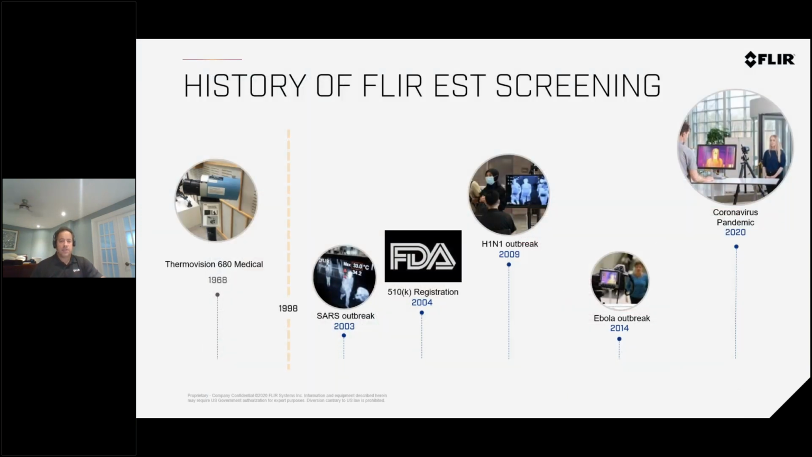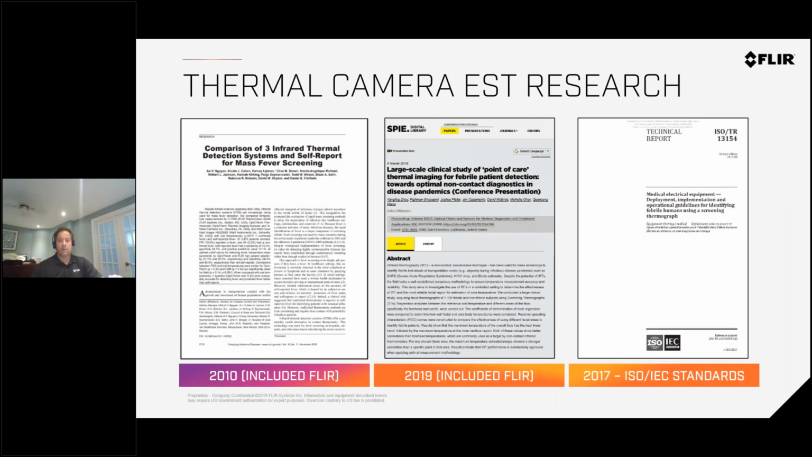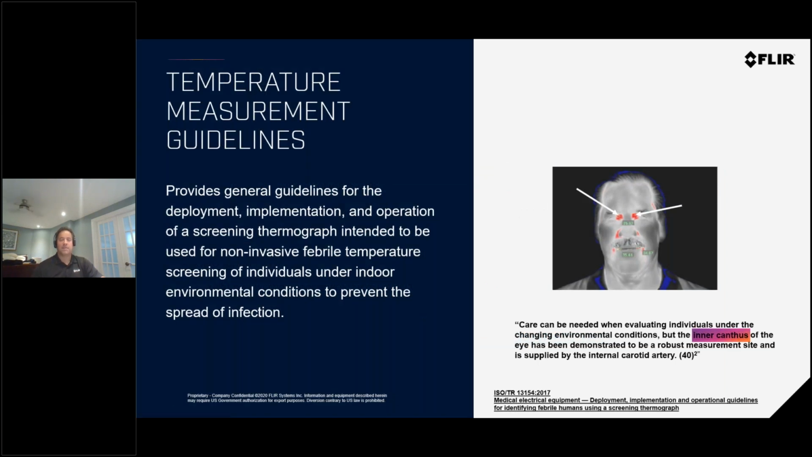So since the 60s and as of 2003, FLIR developed systems that were being used to scan for elevated skin temperature. We got our FDA registration in 2004, and then with every pandemic and outbreak, the systems have just been growing and the technology is just improving over time. FLIR has been involved in a lot of writing and document research, including the ISO standard, the ISO report 13154, which all concluded from different health authorities around the world, reputable health authorities like the FDA, ISO, CDC, and SPIE, that the best place to measure temperature to get consistent, accurate, as close as possible to the core temperature is called the inner canthus or the corner of the eyes.